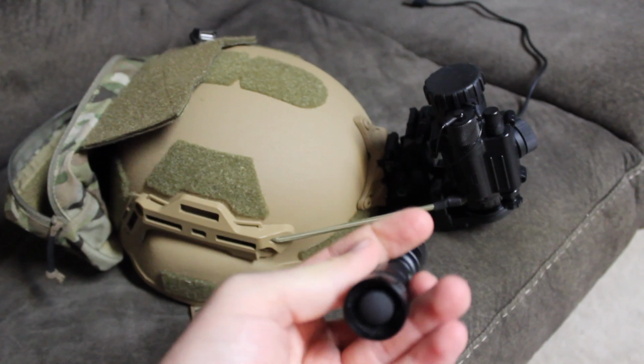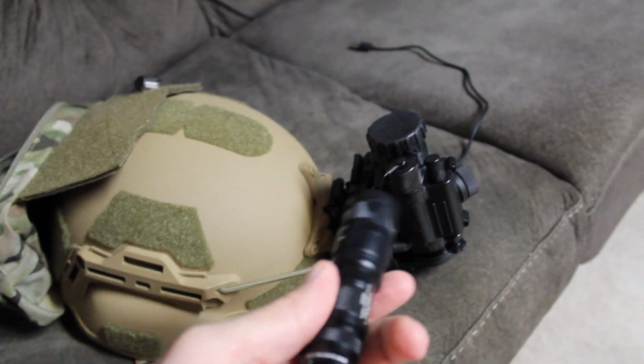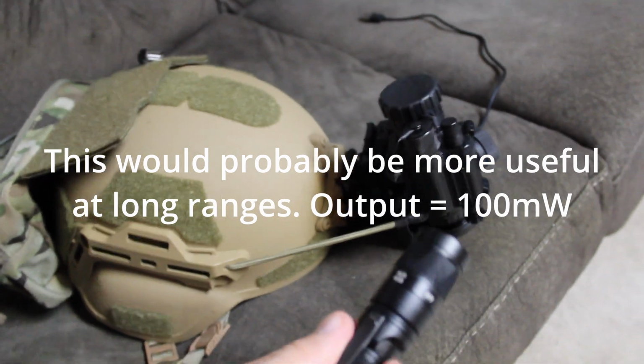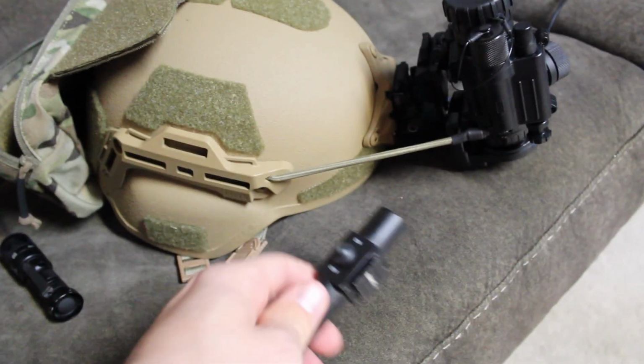Well, it is so bright, and it has a little bit too much flood, especially for how bright it is. It would cause a lot of auto gating on my night vision here and wouldn't work super well for it. So instead I went with this guy here.